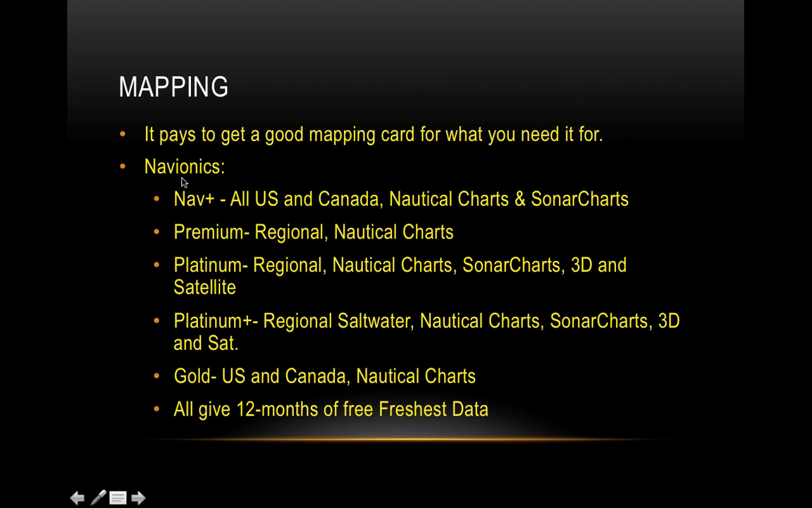But as far as the different products out there, let's start at the top. If you like fishing nationally, you fish all over the country, and you don't want to have to buy different cards for different regions, there's something called Nav Plus. Navionics Plus, and there's one that's brand new that's called Navionics Plus Preloaded.